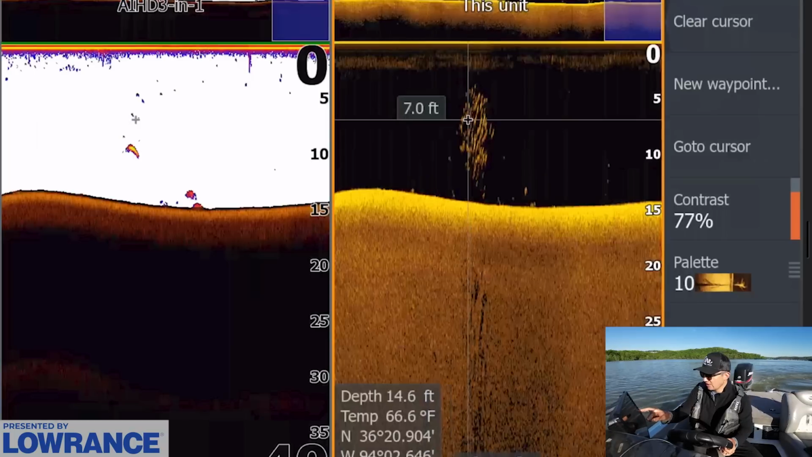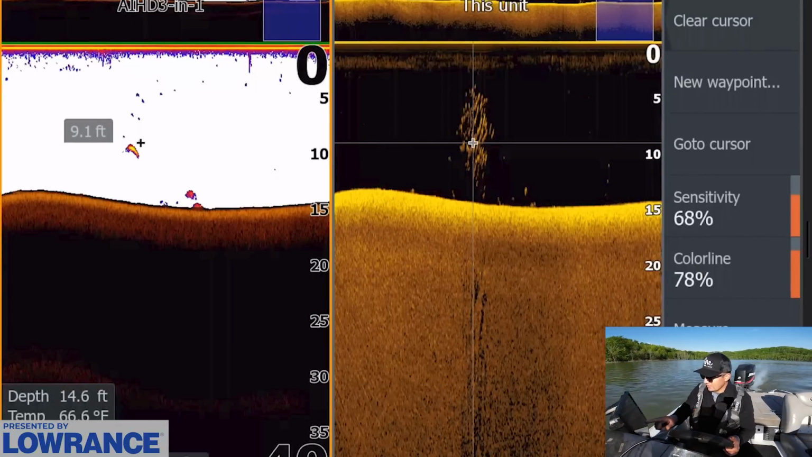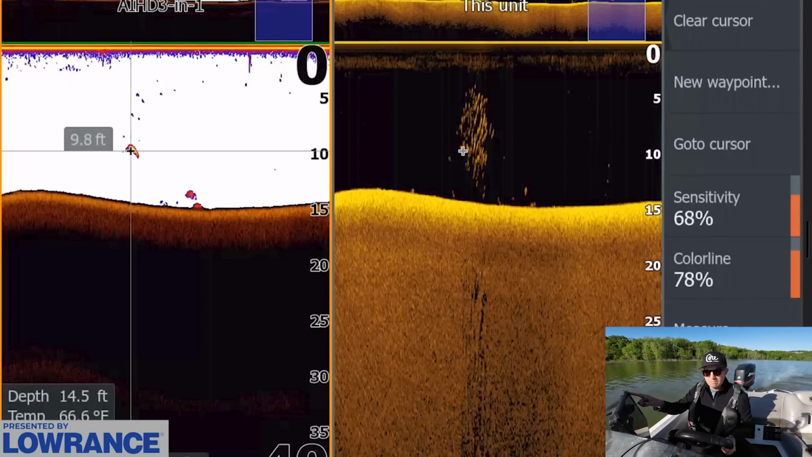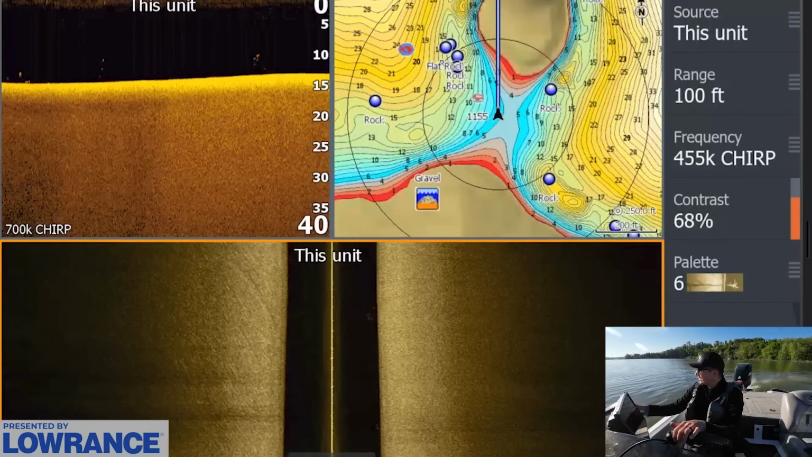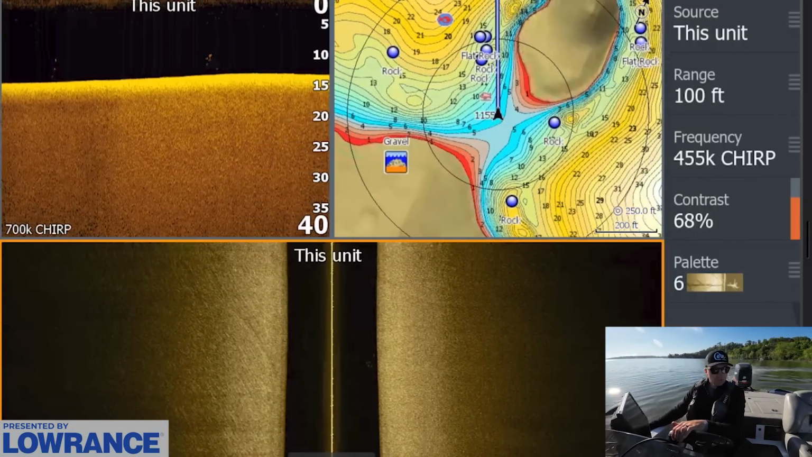You can see there's nothing here on the 2D sonar, but on the down scan, you can see that big ball of shad, and then you have one arch. That's a fish that's in the middle of that bait ball right there. So that's really interesting. And that's actually a good quality fish too. Looks like a nice bass. So we do see at least one bass on bait out here, which is a decent sign.